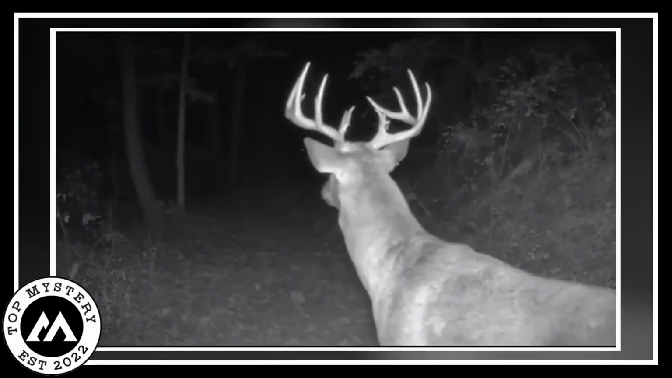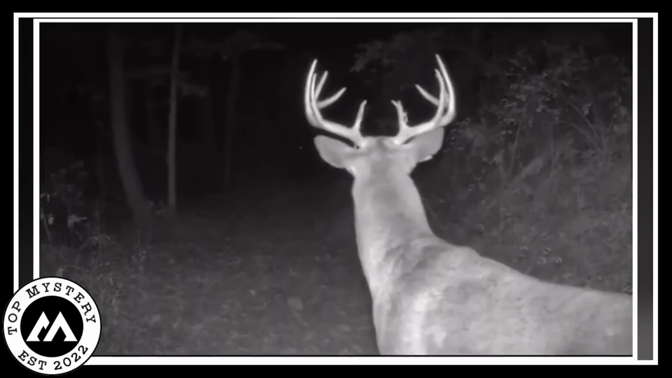Every step the deer takes seems careful, like it's following a secret plan. This interesting video makes us feel amazed as we watch nature's secrets in the moonlit forest. It's like a magical peek in the unknown, a quiet adventure caught by the careful eyes of the trail camera. The deer's eyes glow softly, adding to the enchantment of the scene.